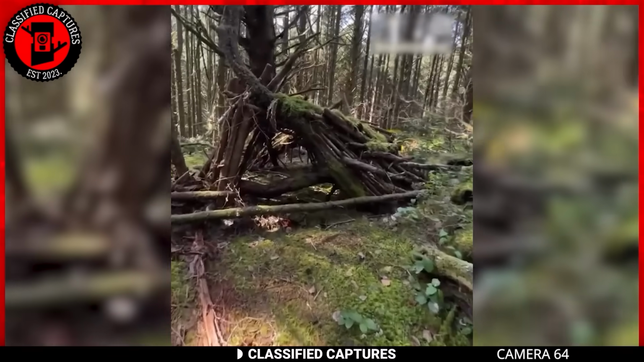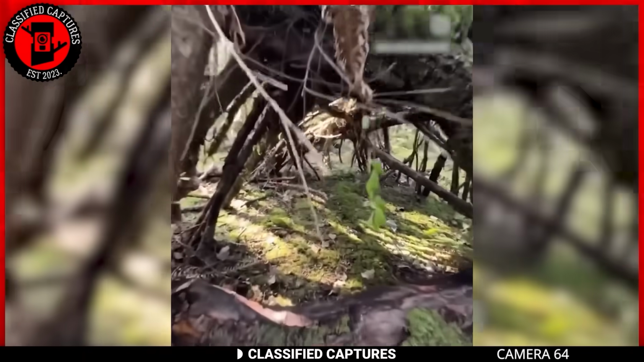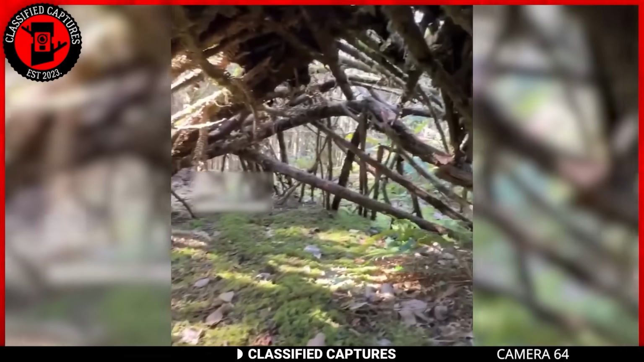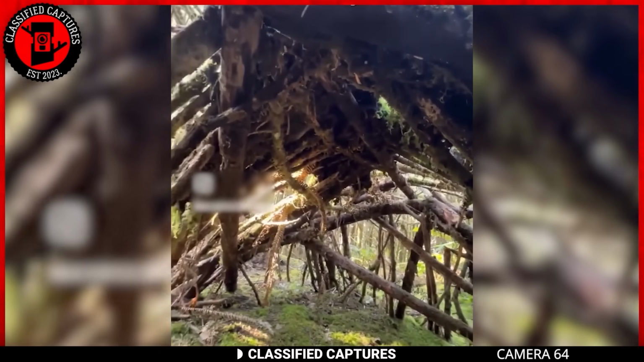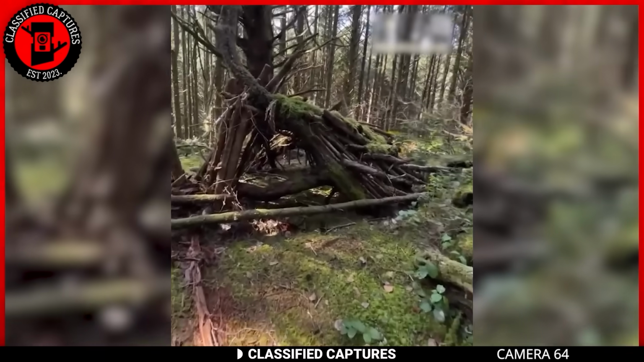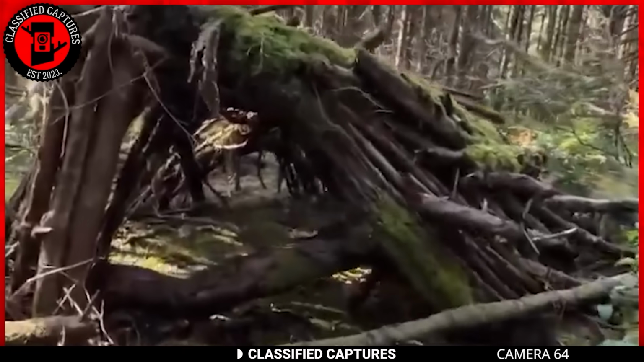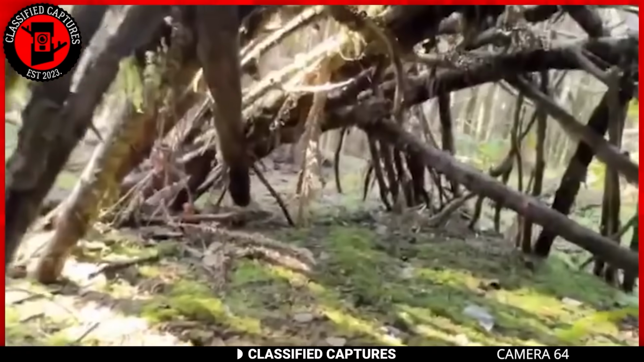Bigfoots are known to live in caves in the mountains, but when in the forest, they're said to build structures like this. Take a look. There on the forest floor is some sort of wooden cave made out of heavy tree branches that has been intricately put together and tied together with twigs and dry leaves. This is done by an intelligent creature. Can you name any other animal that is capable of building this?